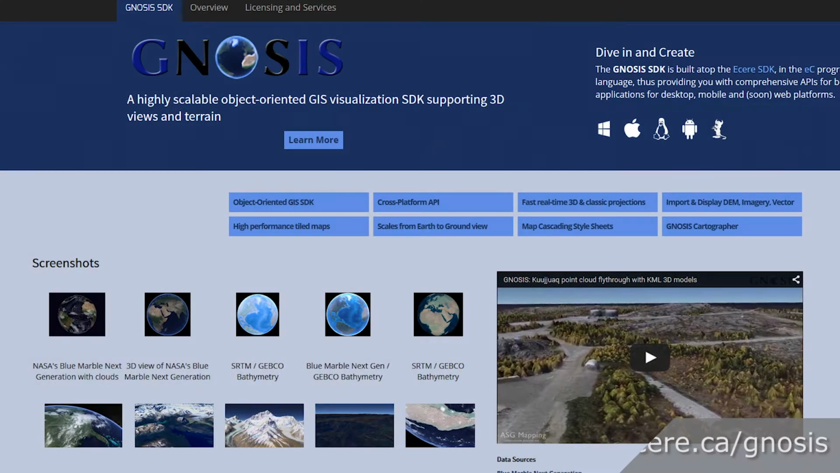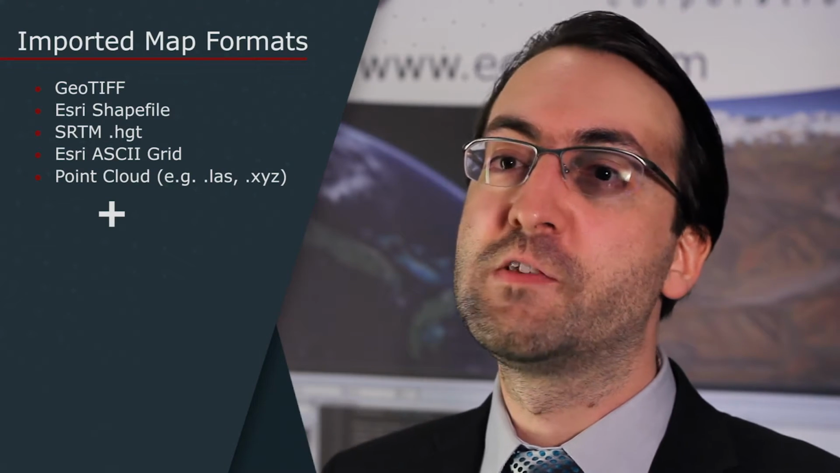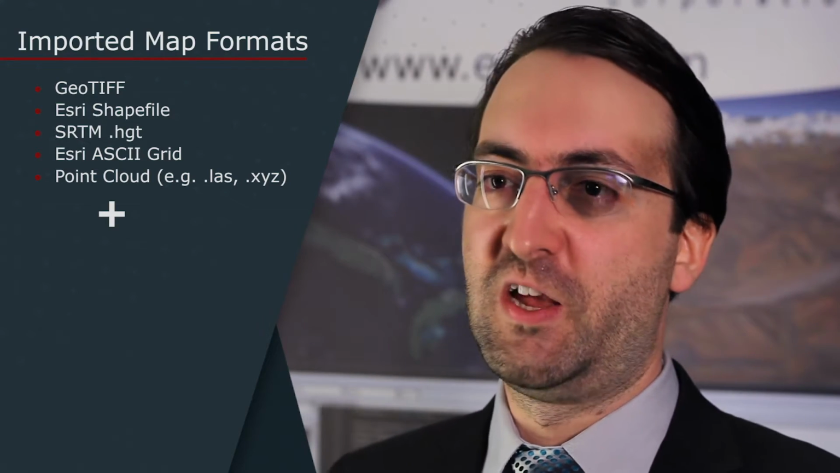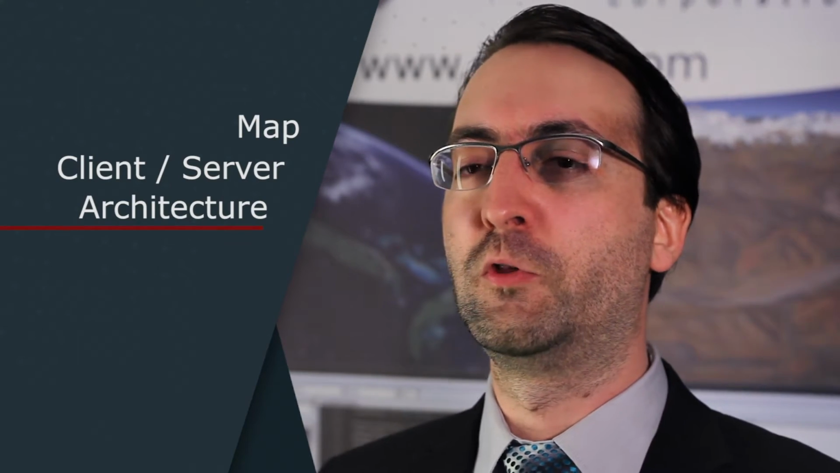The SDK is built with simplicity of use in mind and presents itself in the form of a library of object-oriented classes. Data can be brought in from various map formats such as shapefiles and geotiffs and embedded within an application. A map client-server architecture can also be easily set up if limited storage is available or frequent updates are desirable.